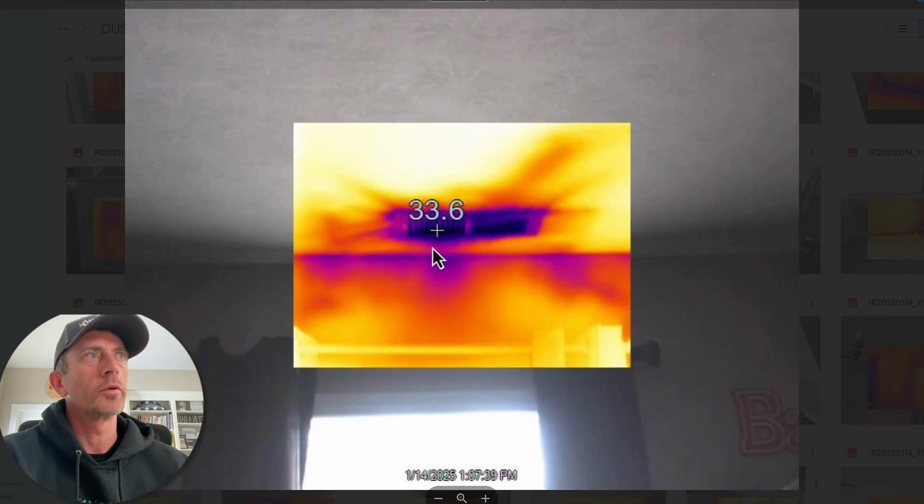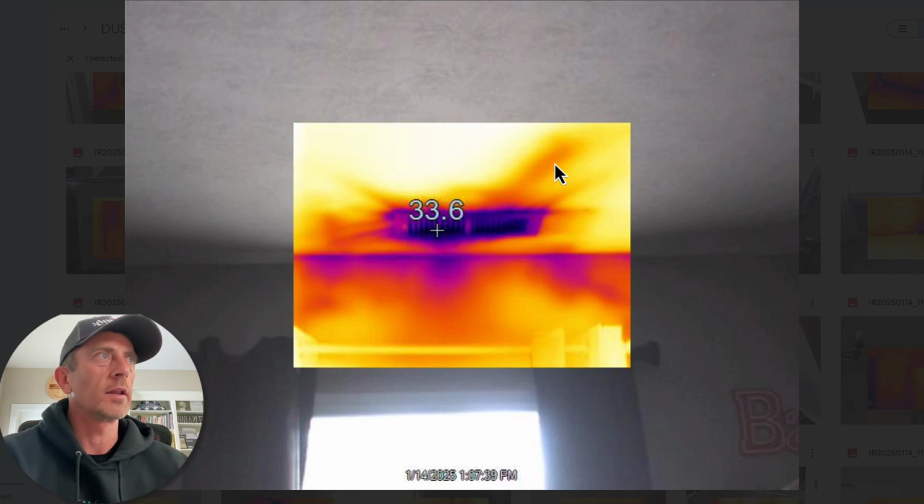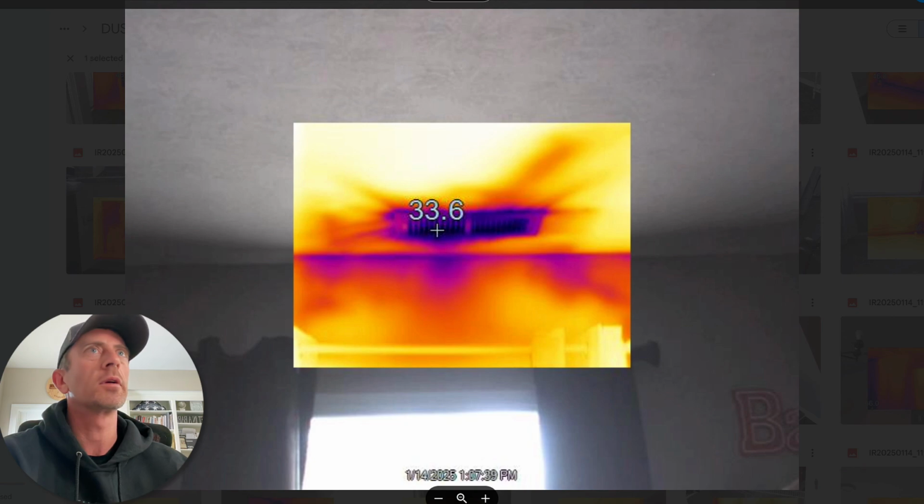And then this one was probably the worst one that I saw. This is a supply duct. Again, lots of air leakage happening around this particular duct. So you want to take down the register, seal the boot to the drywall, and replace the register afterwards.